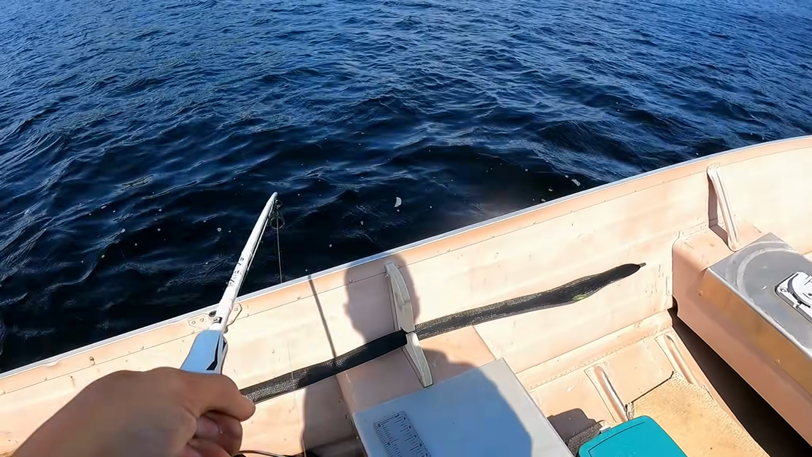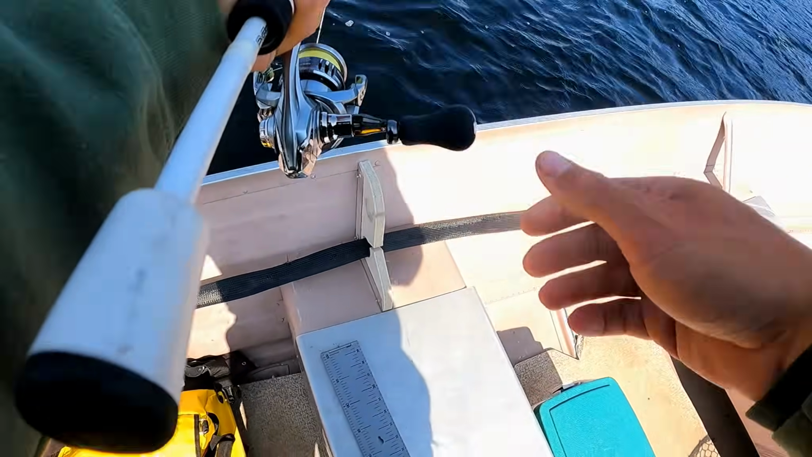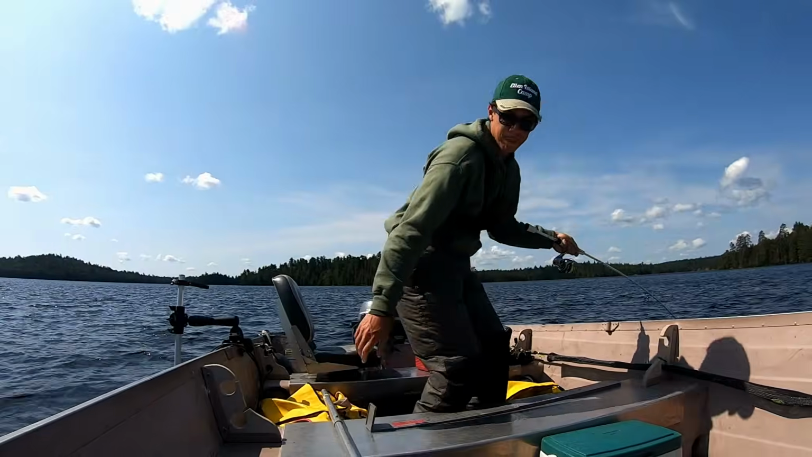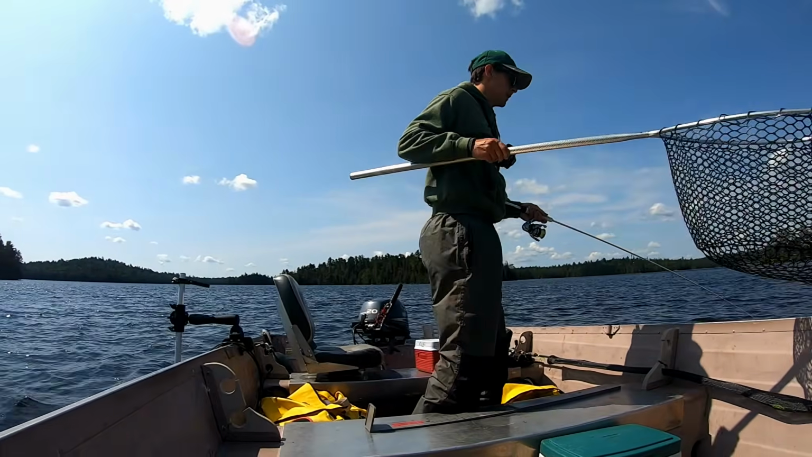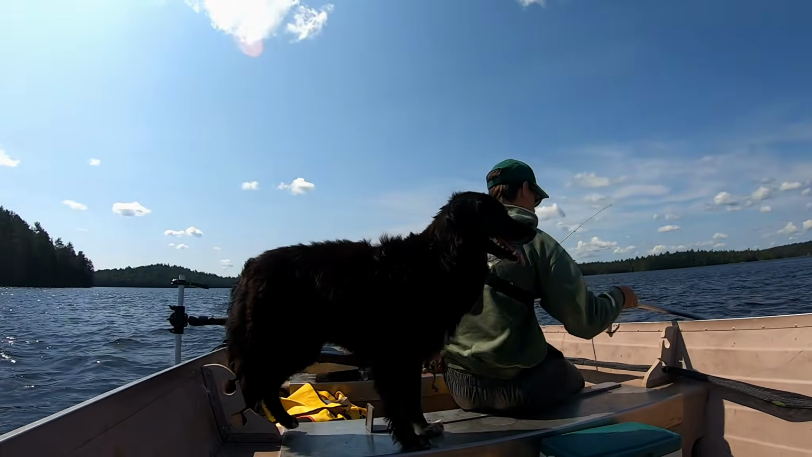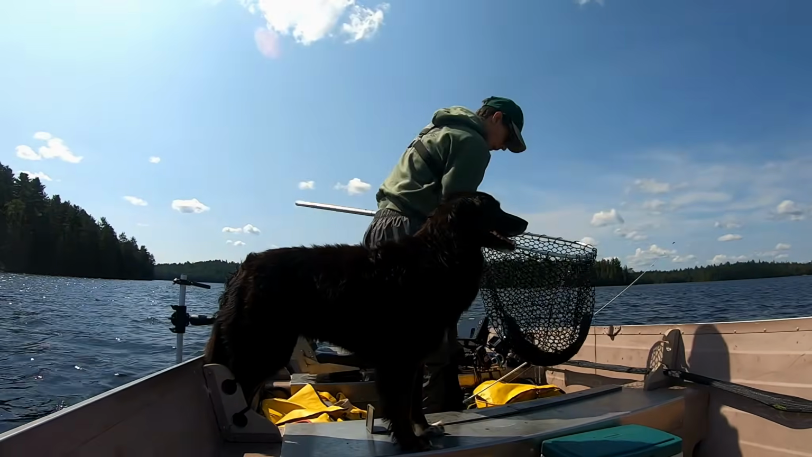Chest mount's got to be on. Anyways, like I was saying, that's another good walleye, and he ate it right off bottom. That's a good fish. All right. Ooh, that's a nice fish. There we go. Get him in the boat.